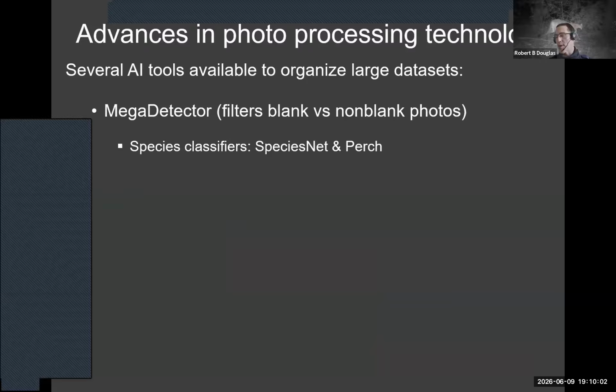There are open source programs such as Mega Detector, which you can get on GitHub. It filters blank from non-blank photos, and then you can develop your own custom workflows and utilize other open source programs such as Species Classifier, SpeciesNet, and Perch.